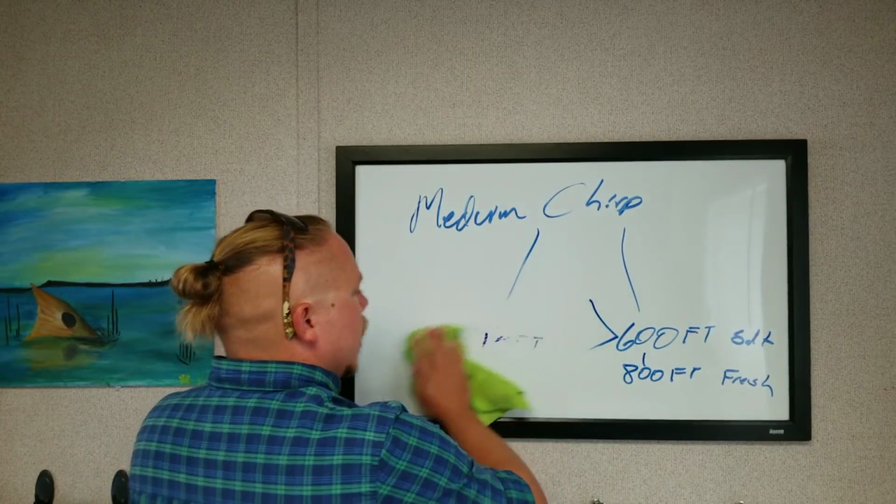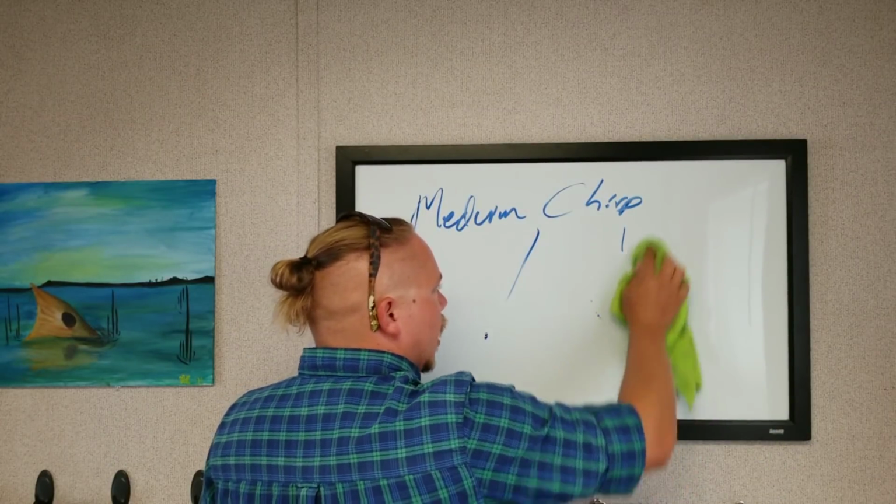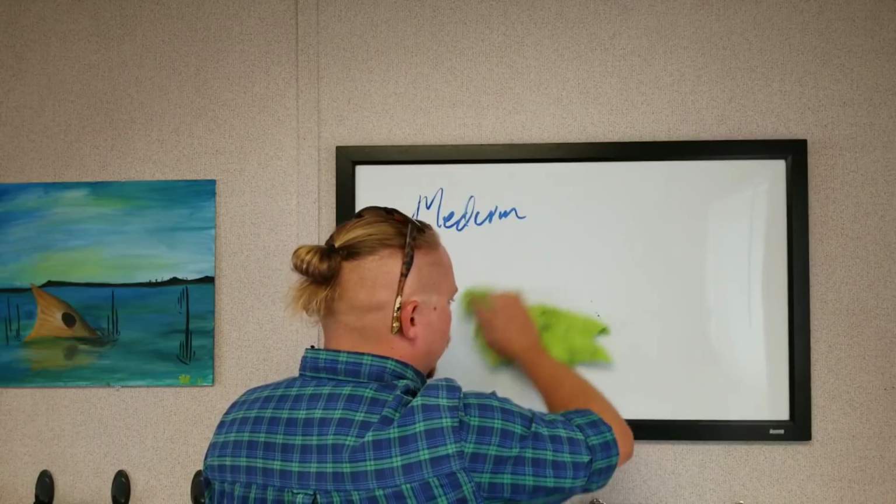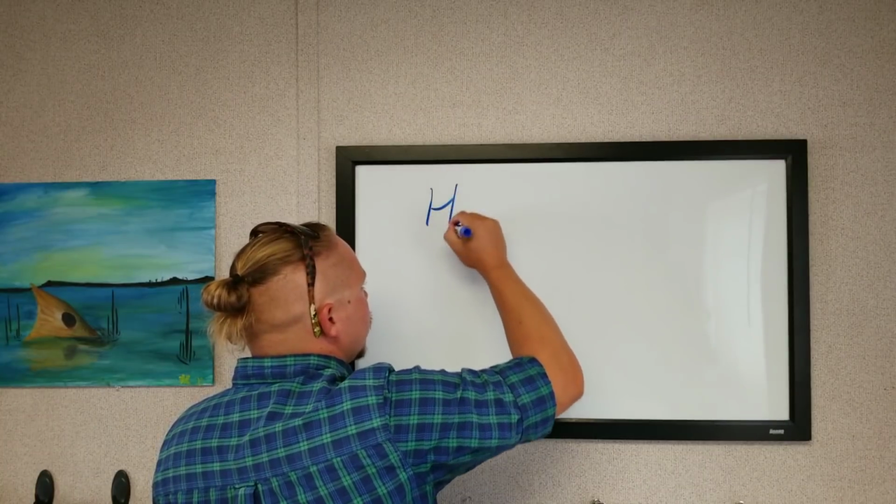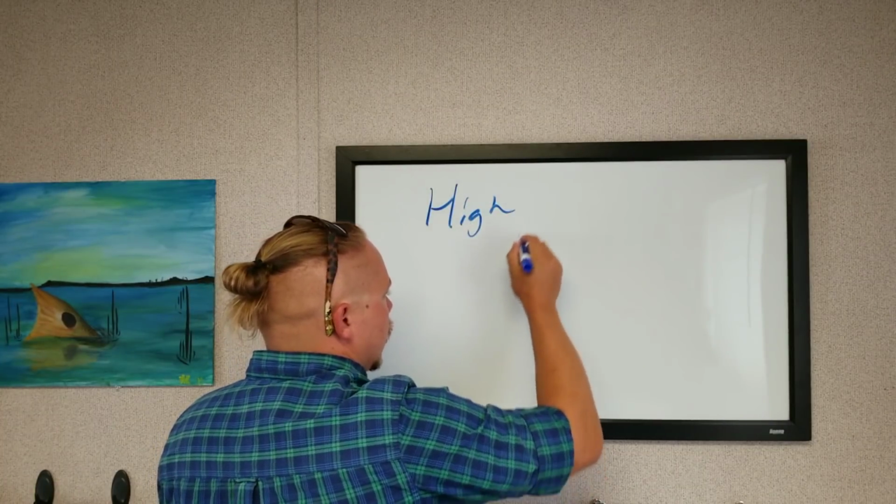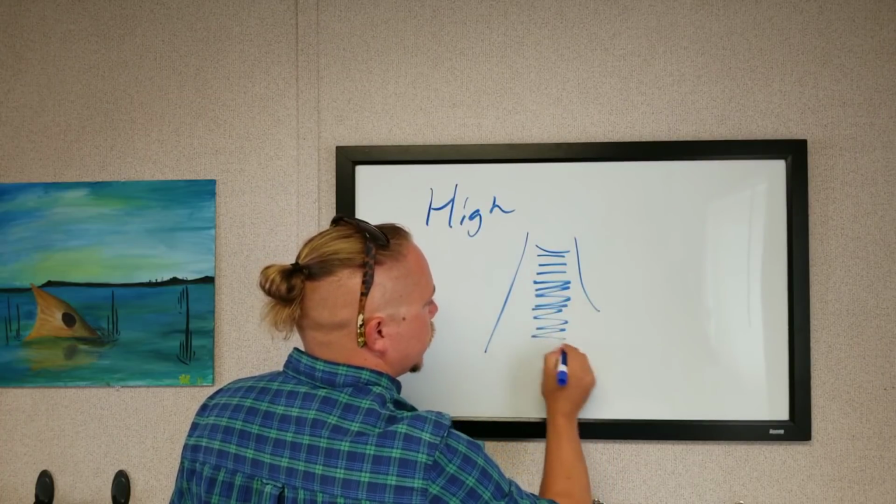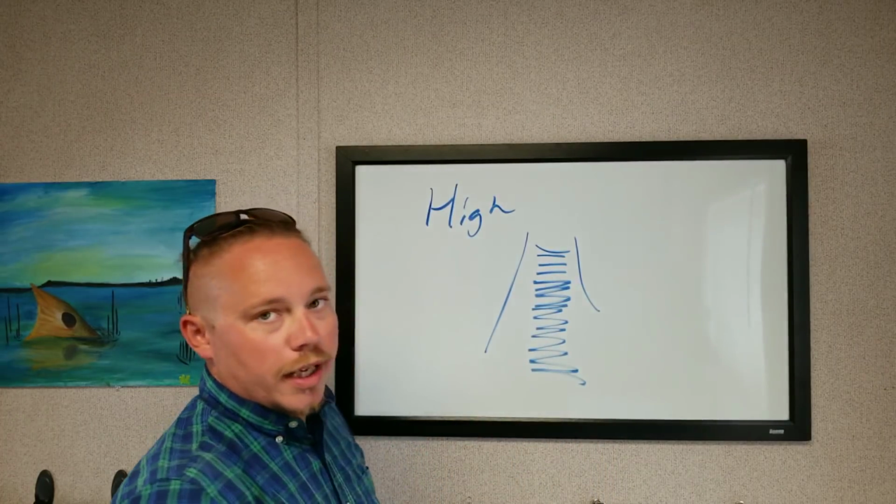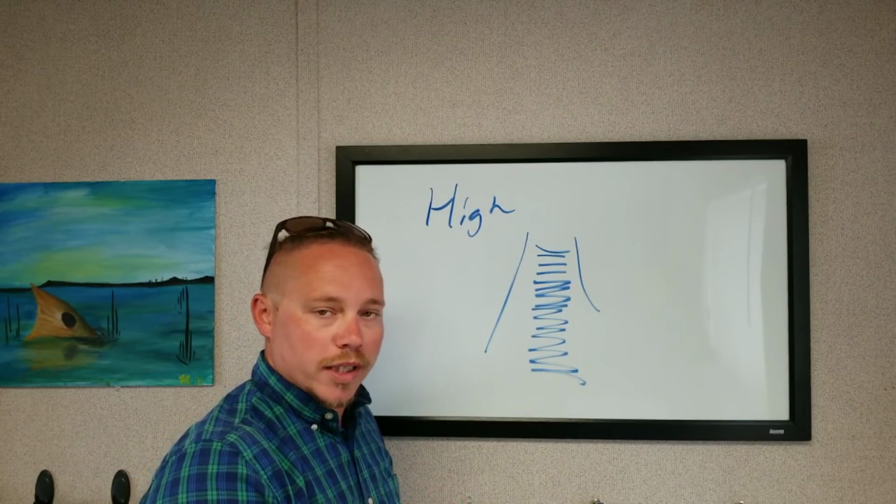Next, we're going to be running something like a bass boat. I'm not going to be in super deep water. I don't need to really be over like 200 feet of water. I'm going to run a high chirp. These sound waves are compressed super close. So this way, when I'm running at a high speed, I have a better chance of picking up and seeing what's down there.